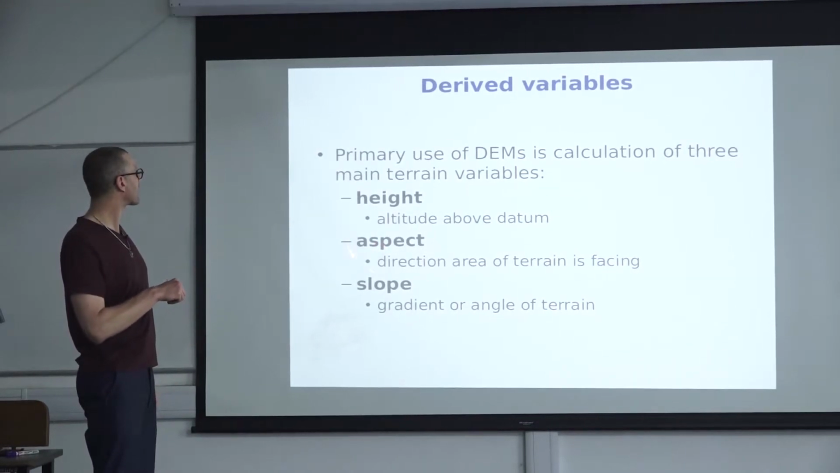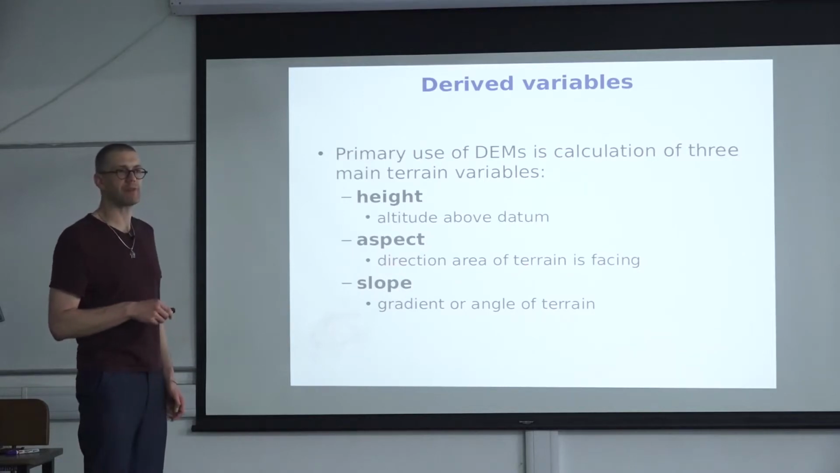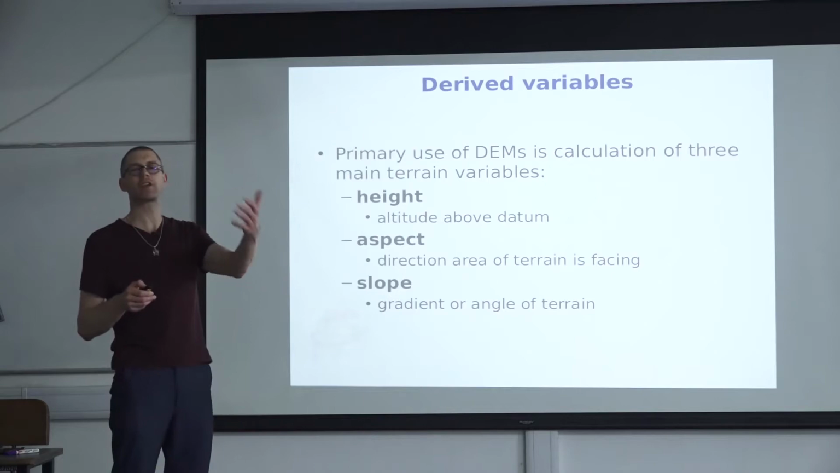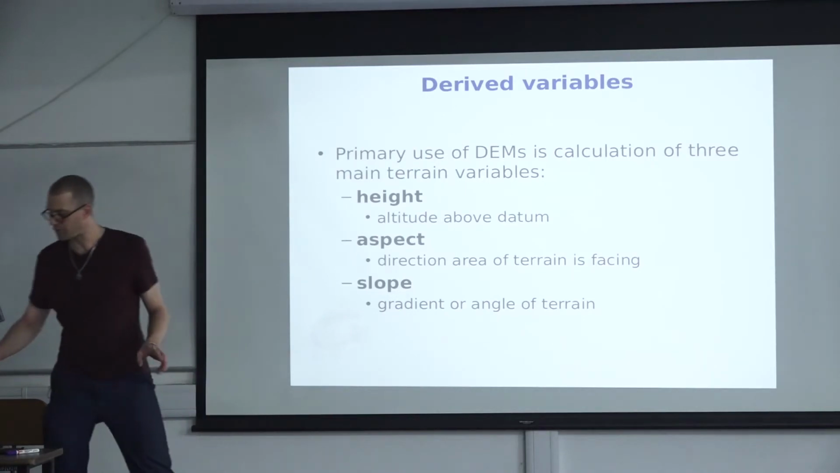We can calculate aspect. Aspect is the direction the terrain is facing, and I will show how we do this in an example. Or we can look at the slope, and slope is a gradient. You can also take the second derivative, which would be the curvature, right? That's the curvature of the surface. We will do this in a second.